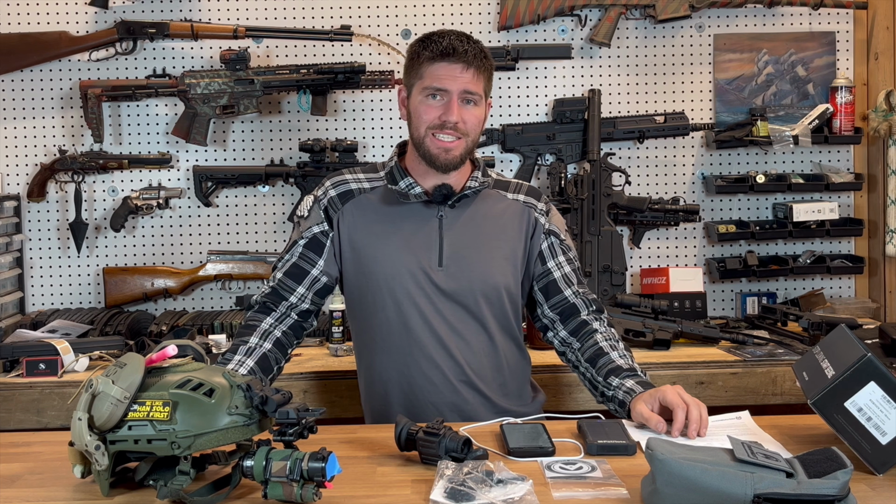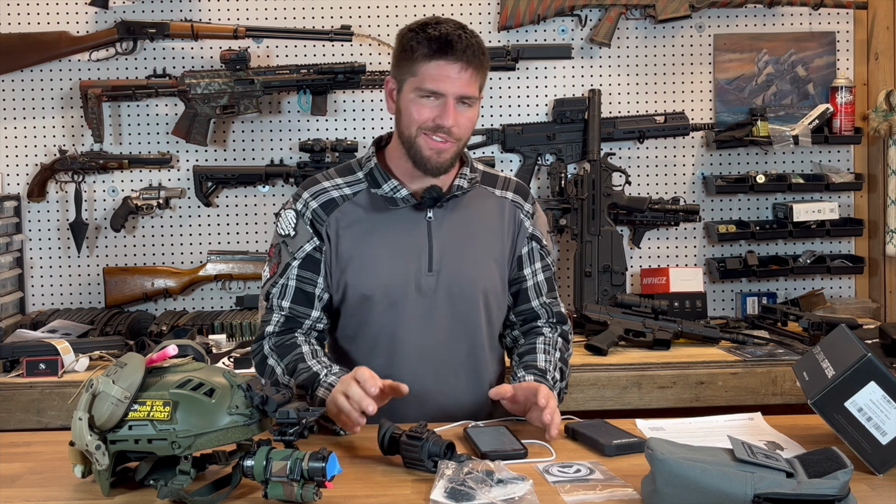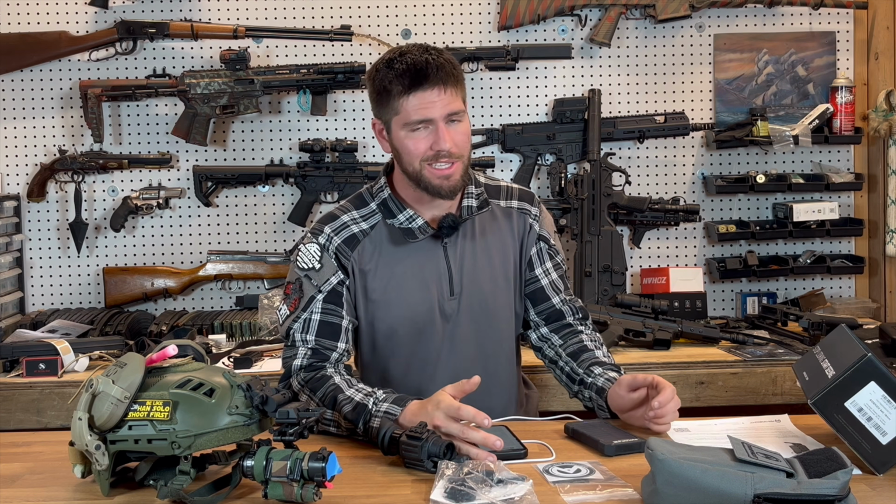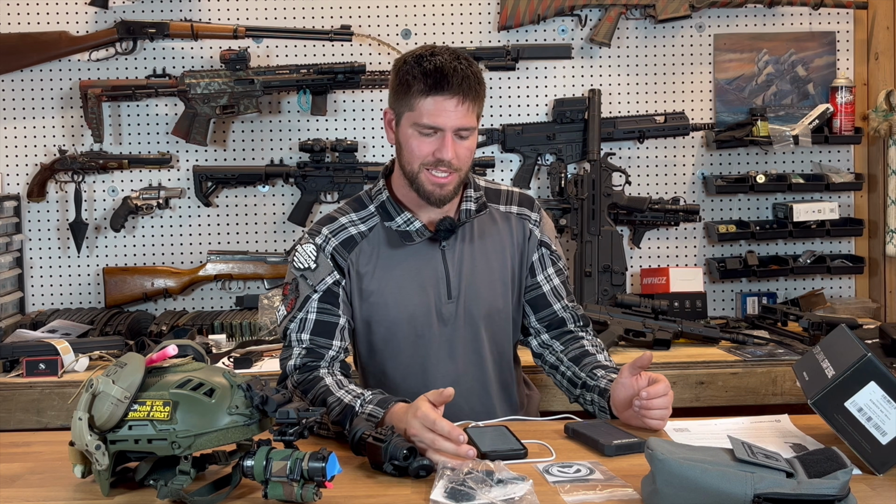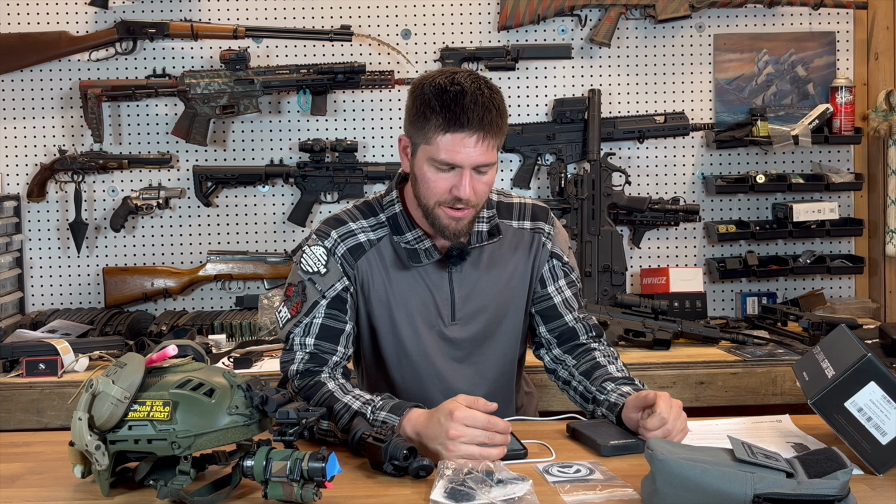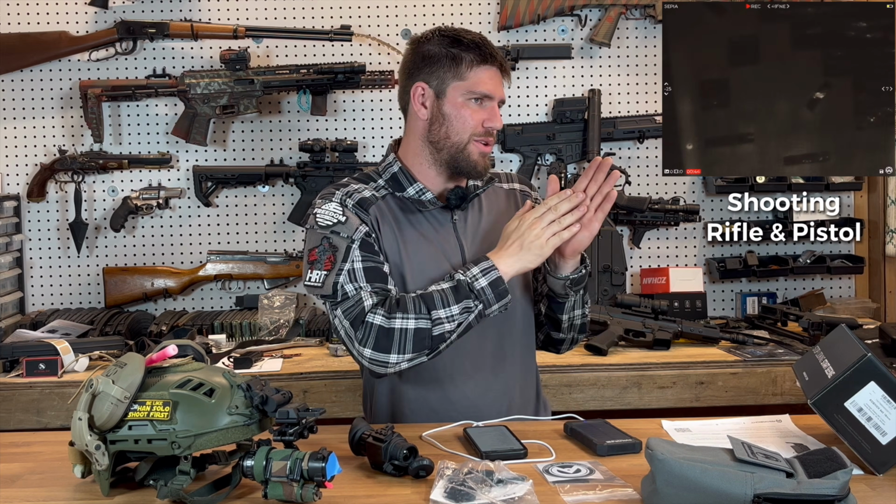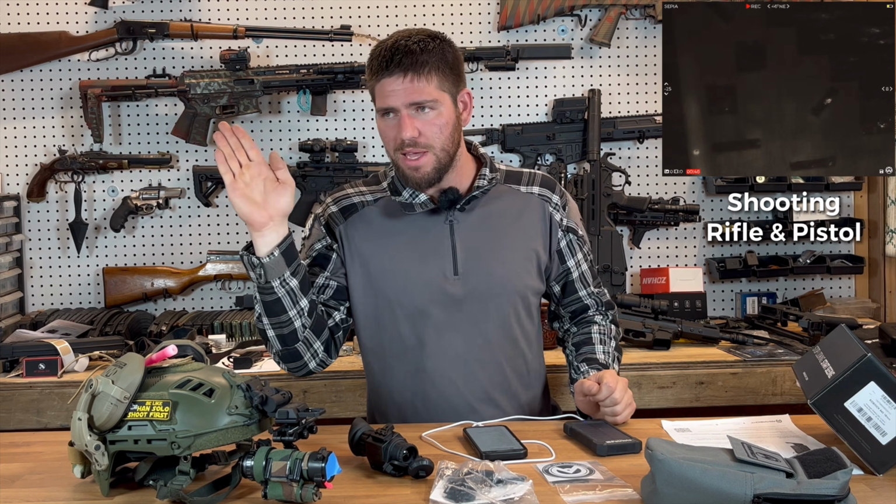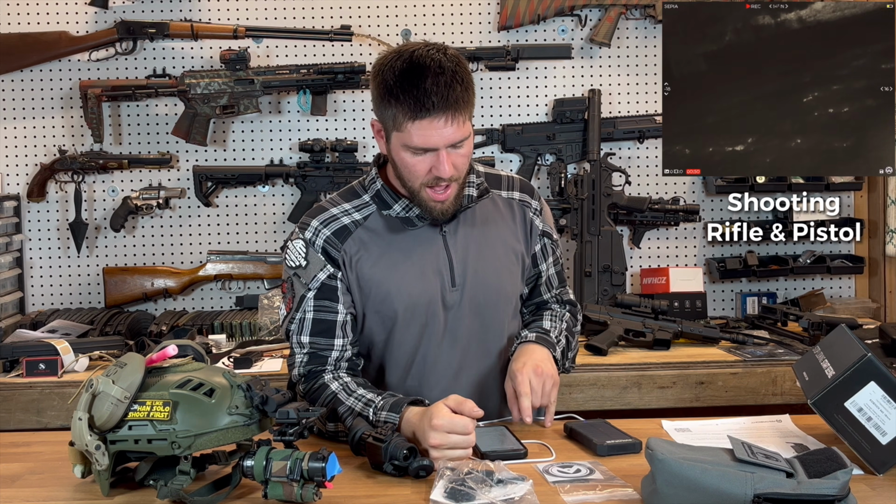So now we're gonna dig into some of the finer details of this thermal, and if you don't like reading this real deep information, you can skip ahead, but if you're buying a thermal like this, you're probably gonna wanna know some of this stuff. You can read it yourself, but I'll give you a good head start. It's got a refresh rate of 60 Hertz, which is really nice. It keeps your image very smooth when panning around. You don't feel like you turn your head and then it catches up. It pans along with you pretty well, which is really nice.